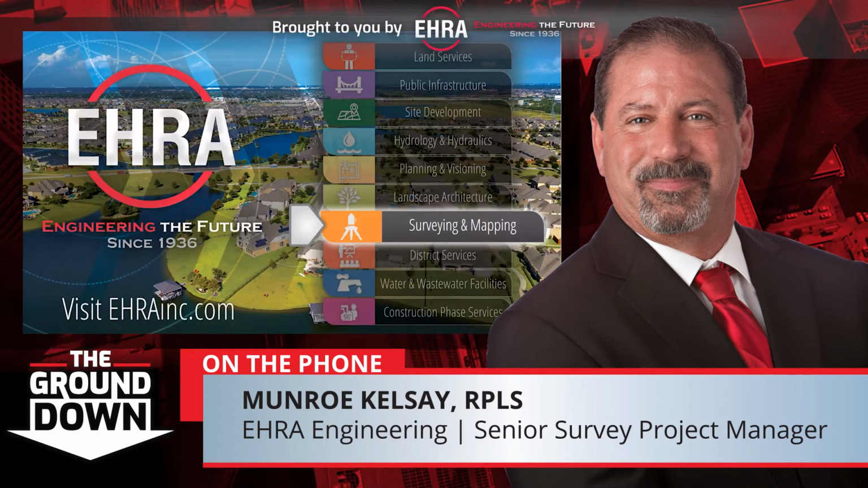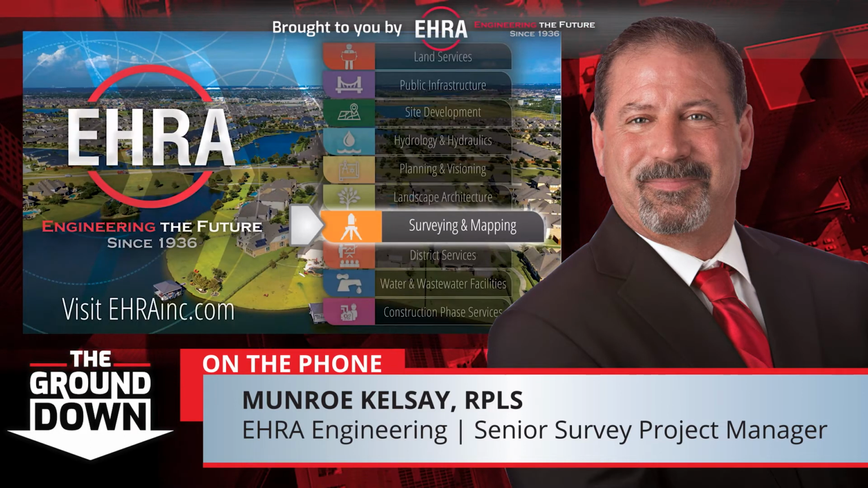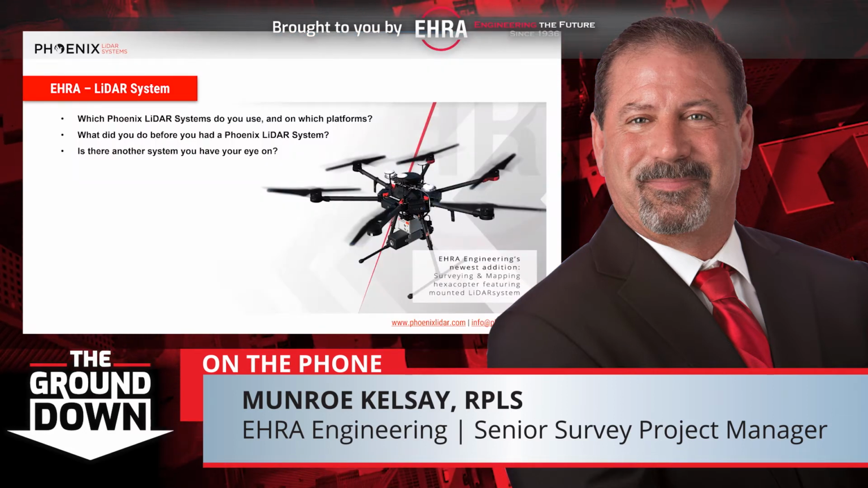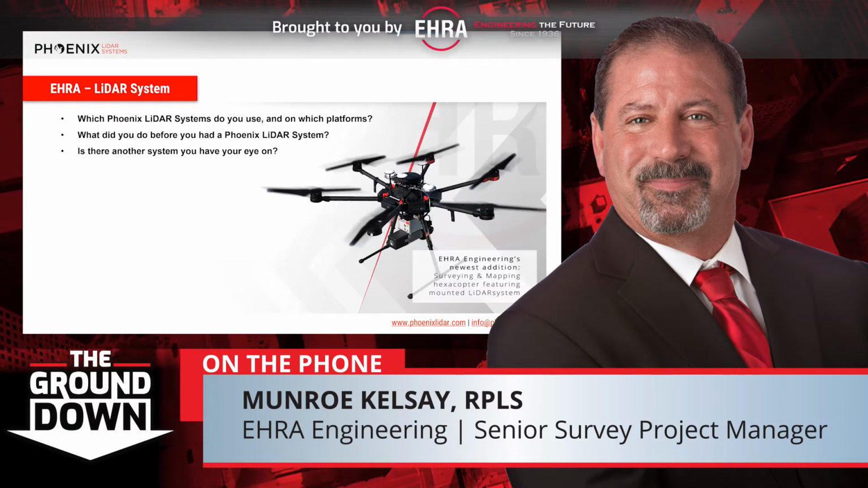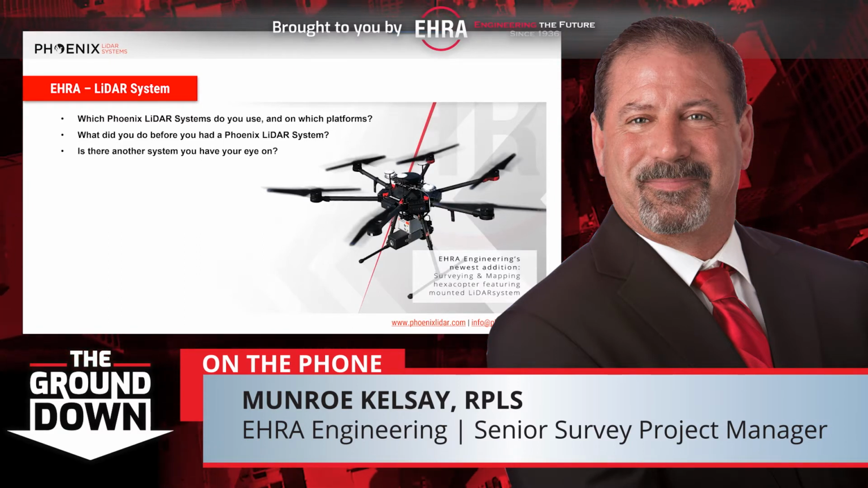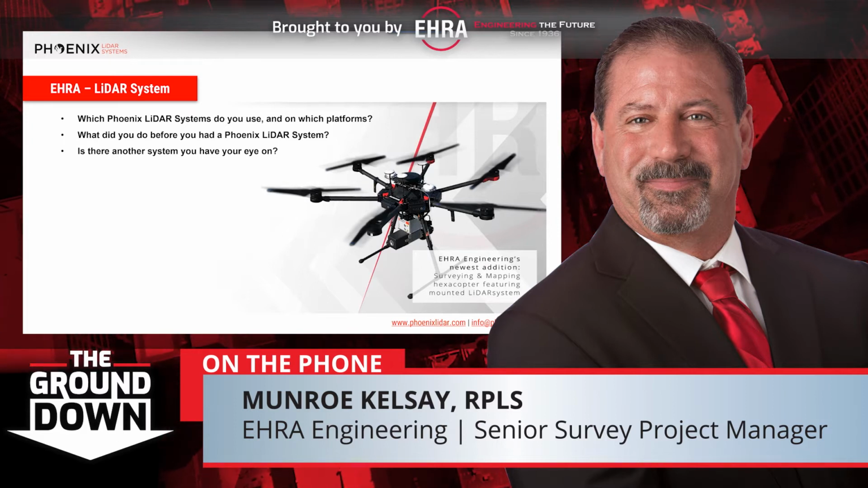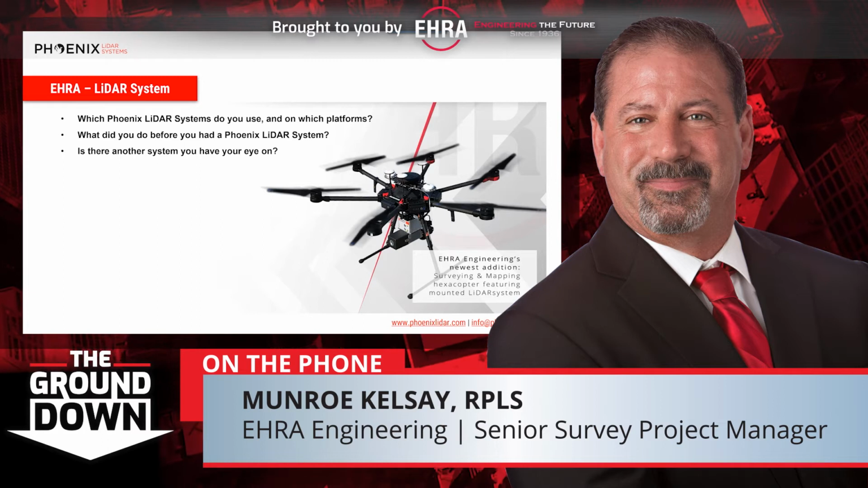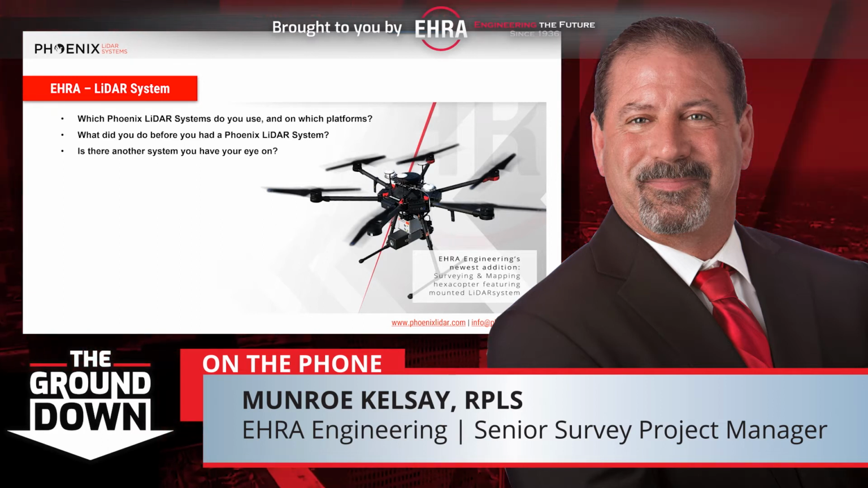Thank you. I'll start by asking Munroe about which LiDAR system you use and on which platforms. Basically, we're using the one you see in the picture. We have the DJI 600 with the Riegl miniRanger and a Sony 42 megapixel camera is what we use on our LiDAR system. Nice, the A7R2 there. Yeah, that's a good camera. Yes, correct.